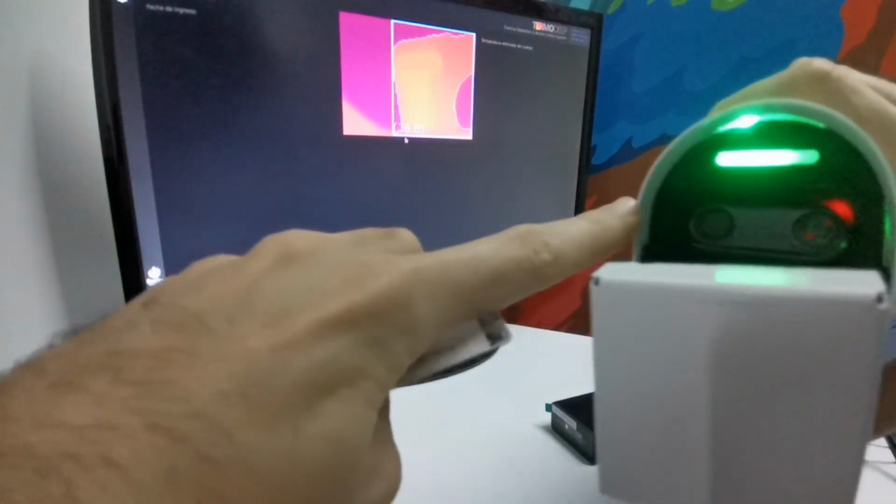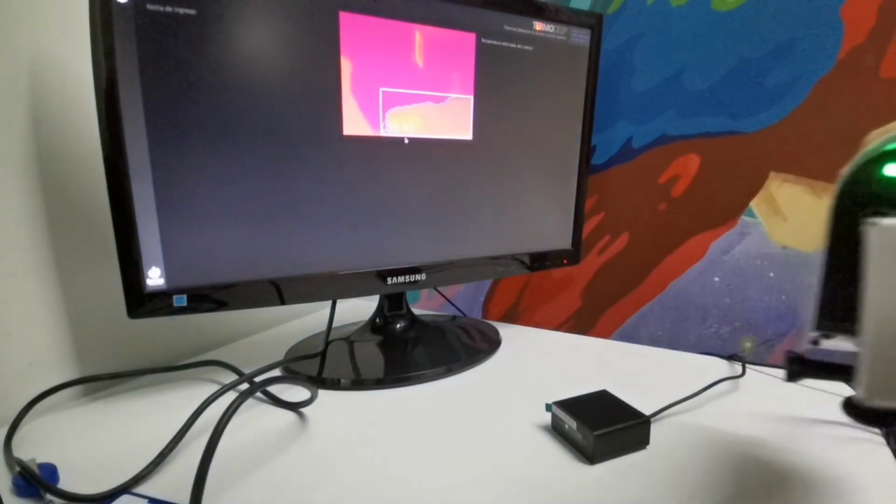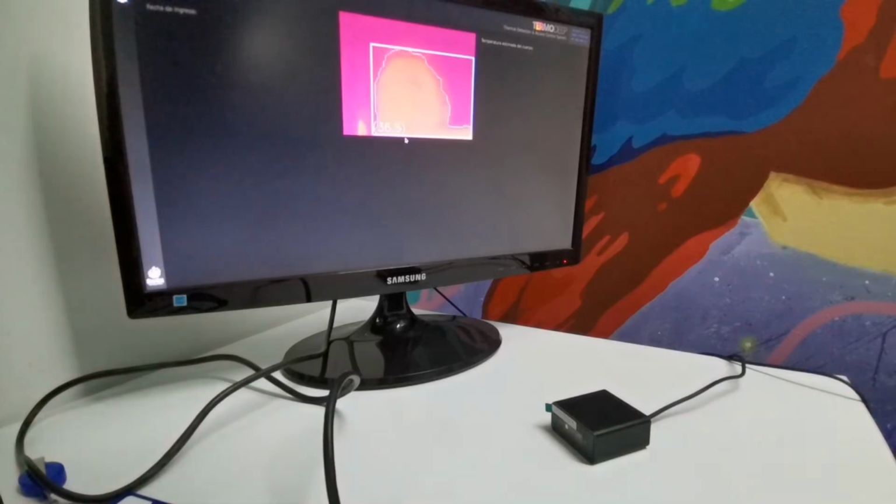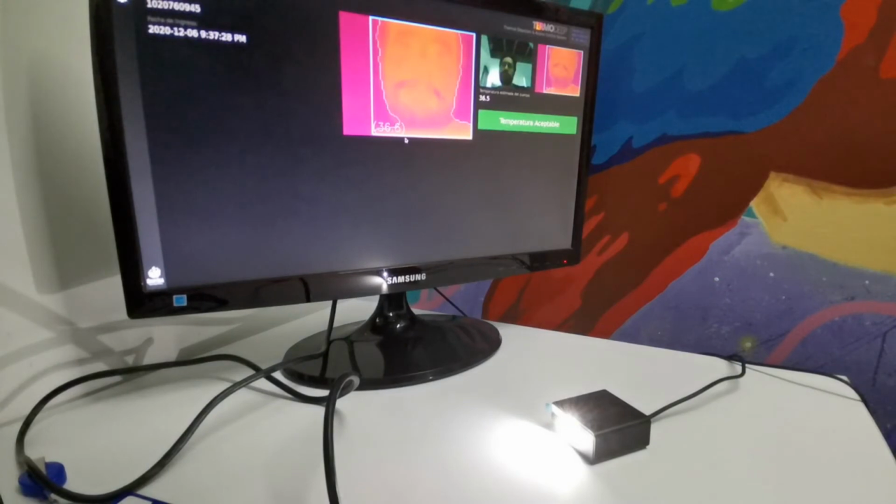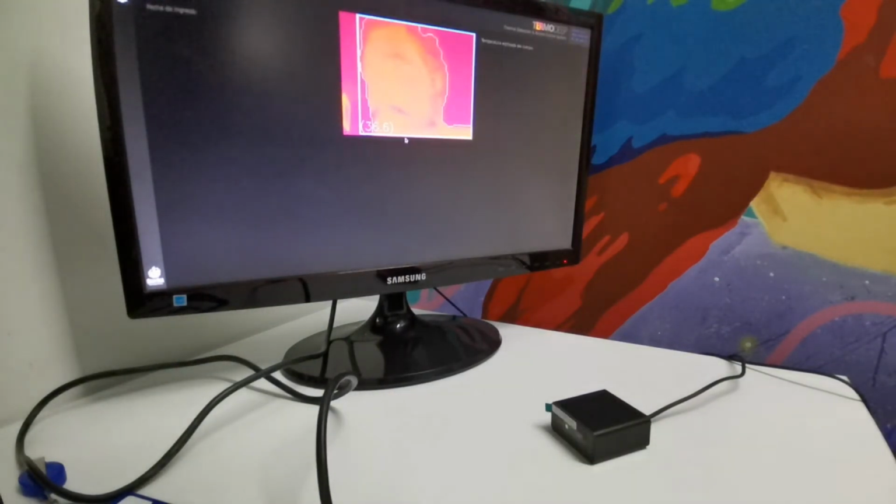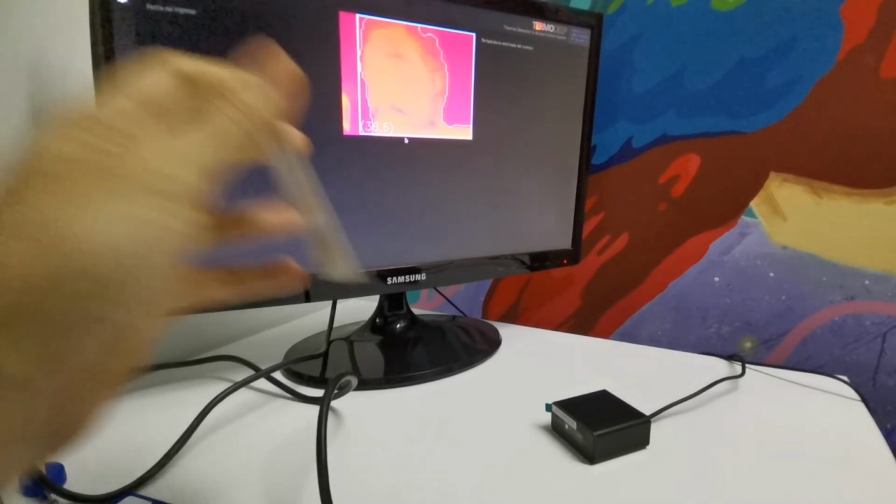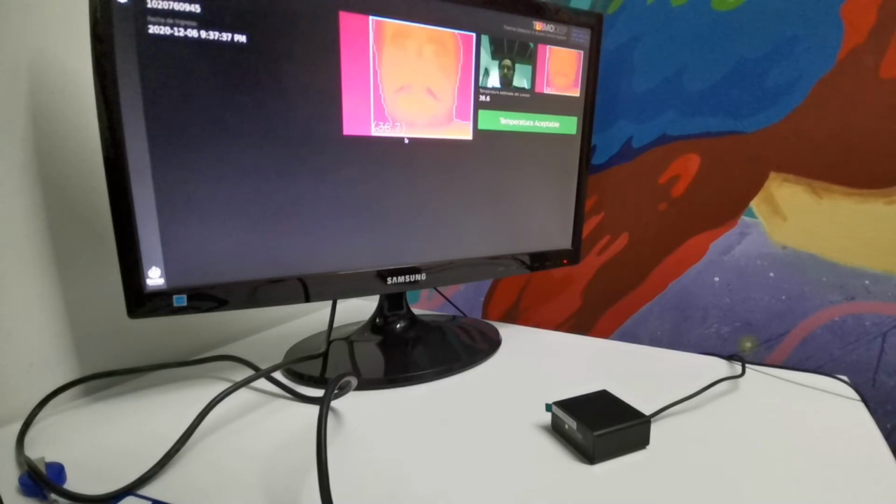There it is. The shutter is closed, the shutter is open, but you can control that in software also. So here I am. I'm going to put in front of the camera, it closes again, just a second, and it takes my temperature, 36.5, I'm good to go. And that's how the camera works.